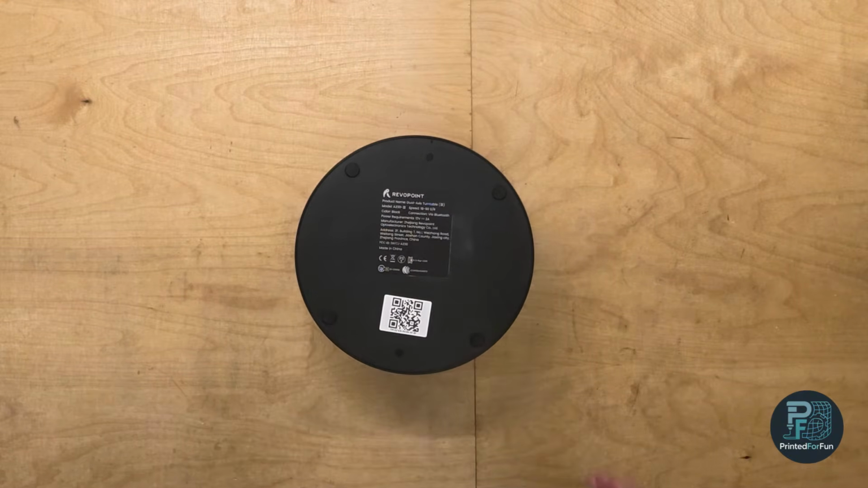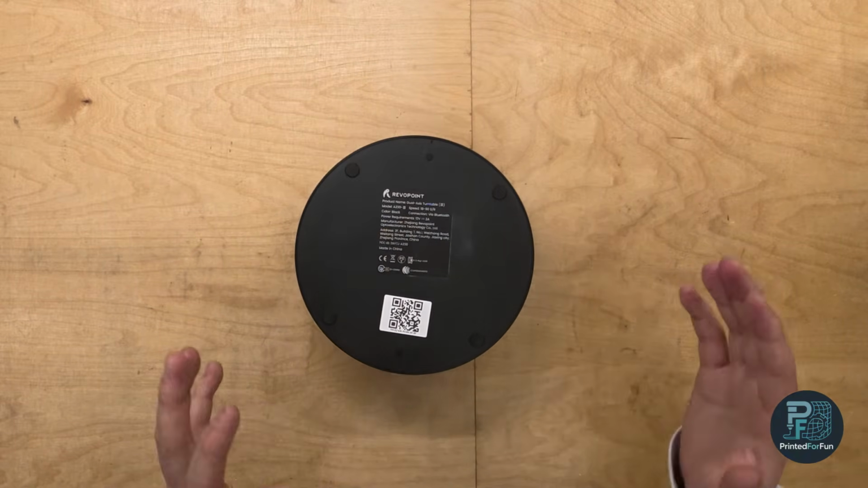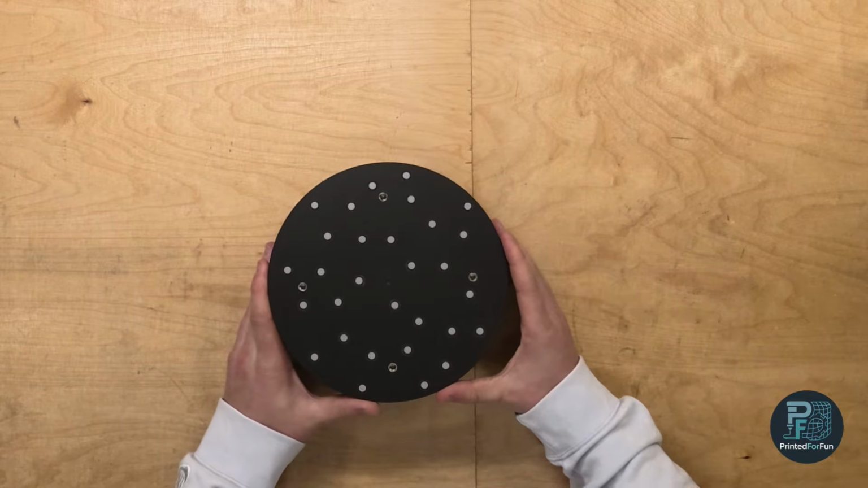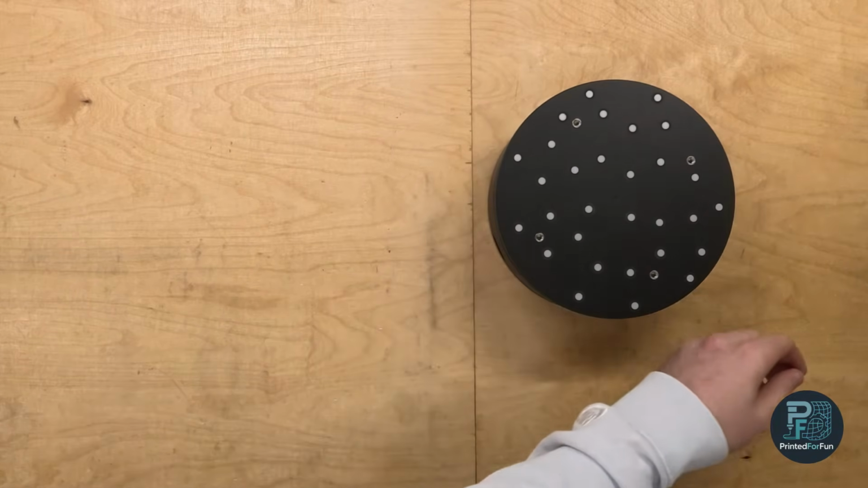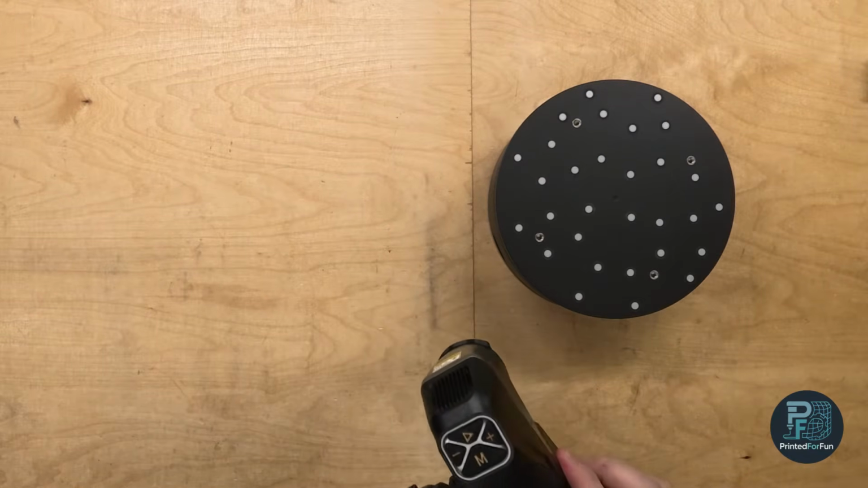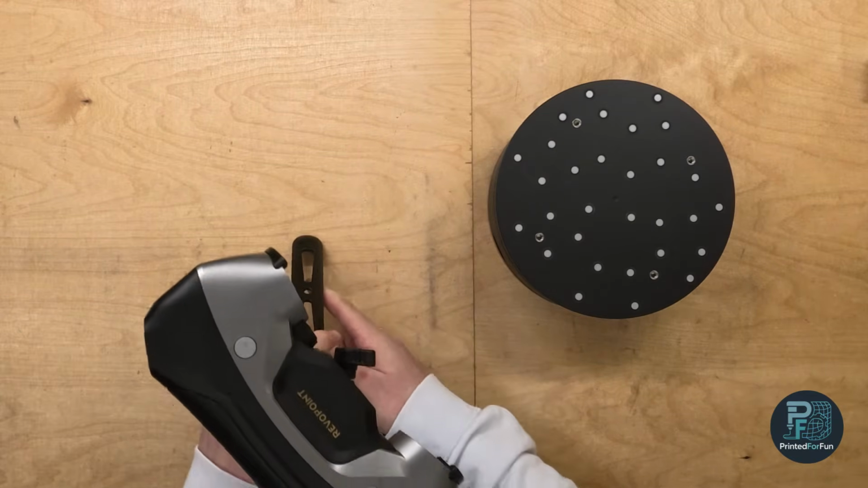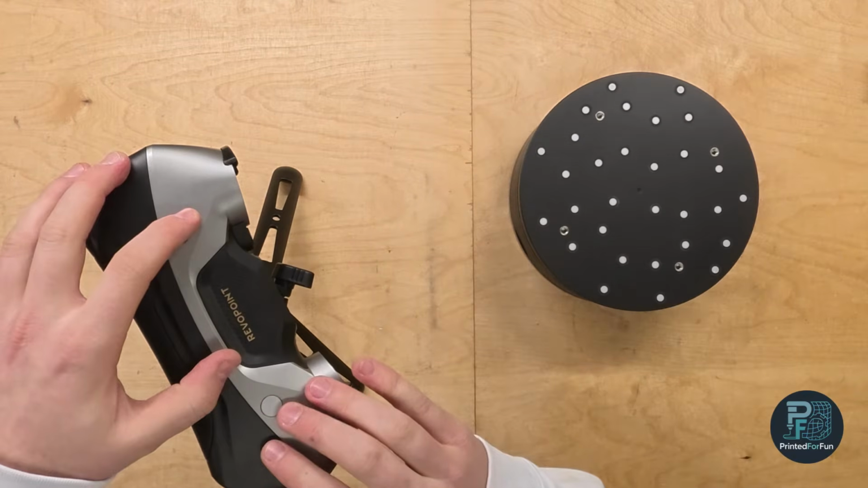Auto turntable mode is like the full field mode. It's the third mode. Some people seem to be a bit confused about what auto turntable mode is. In auto turntable mode, you basically set up your turntable, then you set up the scanner on the tripod like this, and while scanning, the turntable rotates and the scanner is stationary.